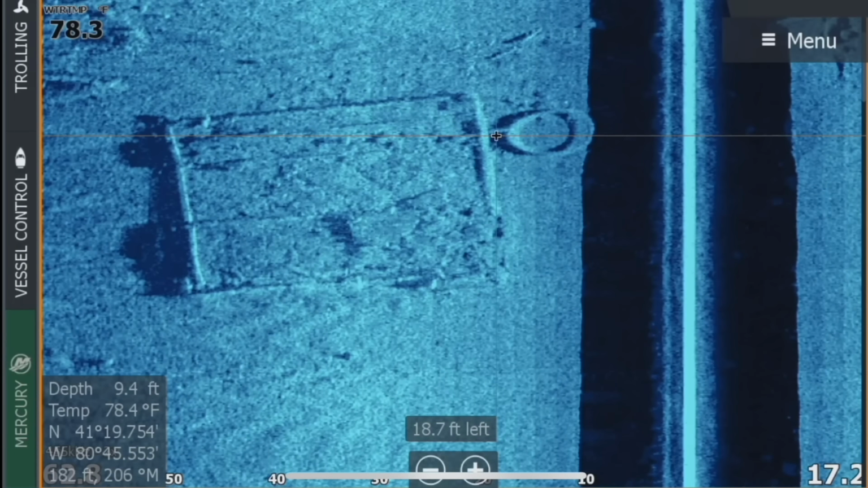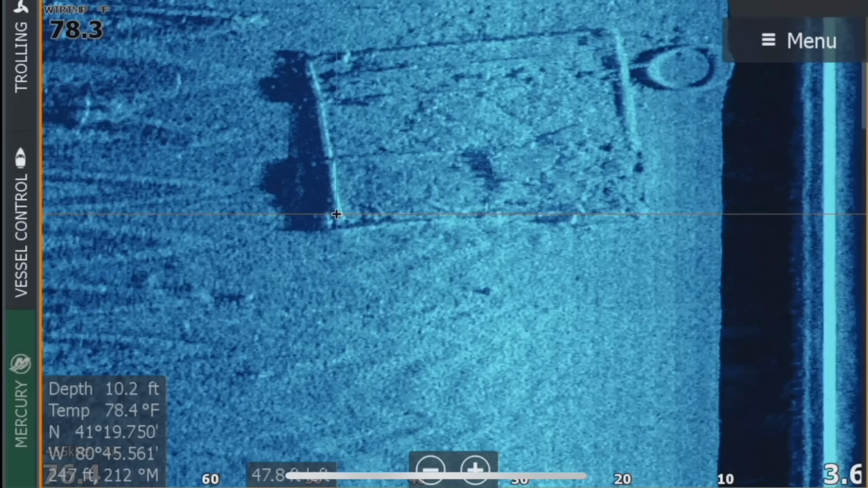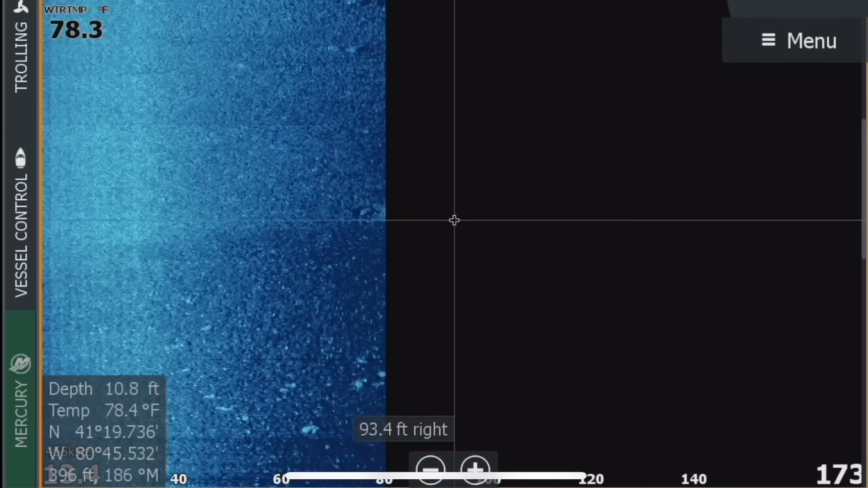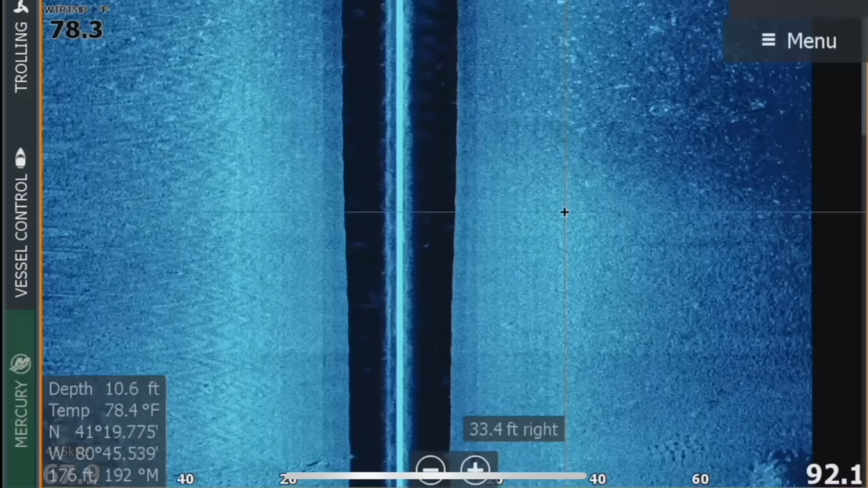Like, I can zoom in on these too, so you can zoom in and actually take a look at what's down there with the live imaging or the HDS Lives. So you can see the shadow on the back side here. You can see the pipes out front and the foundation right here. You can scroll over. This is a little part of the house foundation over here. There's those old bluegill beds right there. That's all I'm looking for.